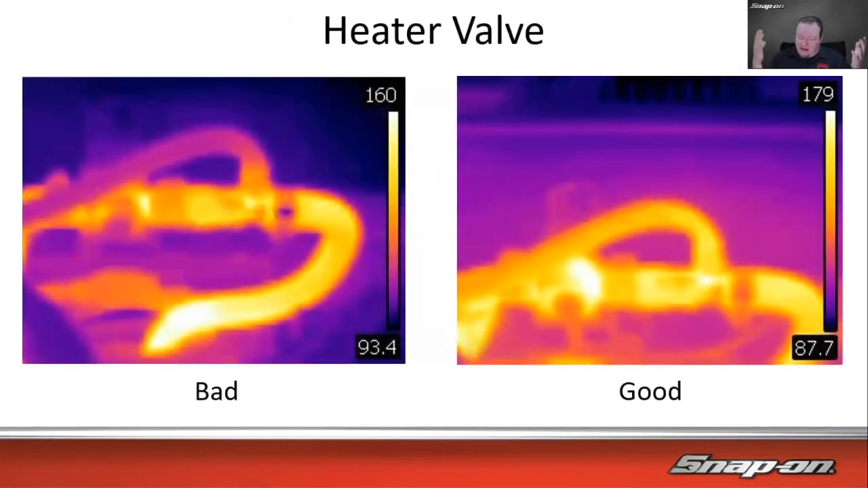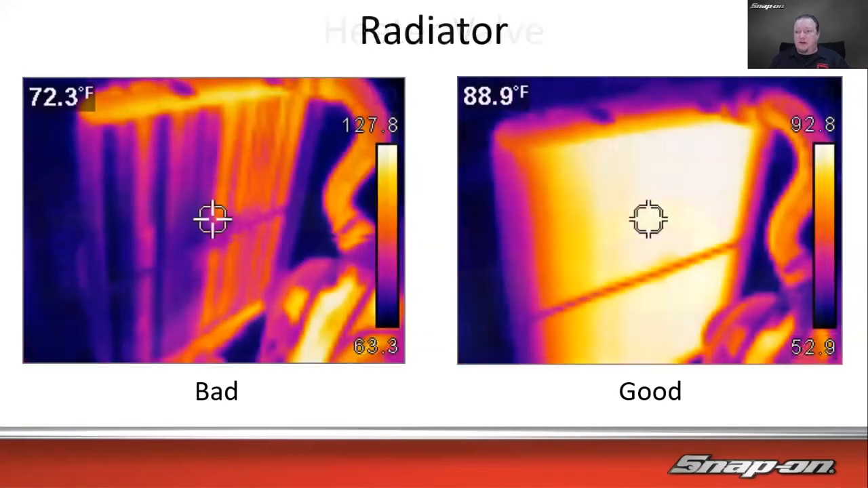Cooling system, that might come to mind when you think about thermal imaging, but a couple examples here. So a bad heater valve wasn't letting the coolant go through the heater hose right there, versus one that is working, goes like that. Also looks like it's pretty cool, relatively speaking, of course, 93 degrees, right? But in that little spot right there, and you don't see that over here. So that could be part of it too, not visually being able to see it without the camera. You could.